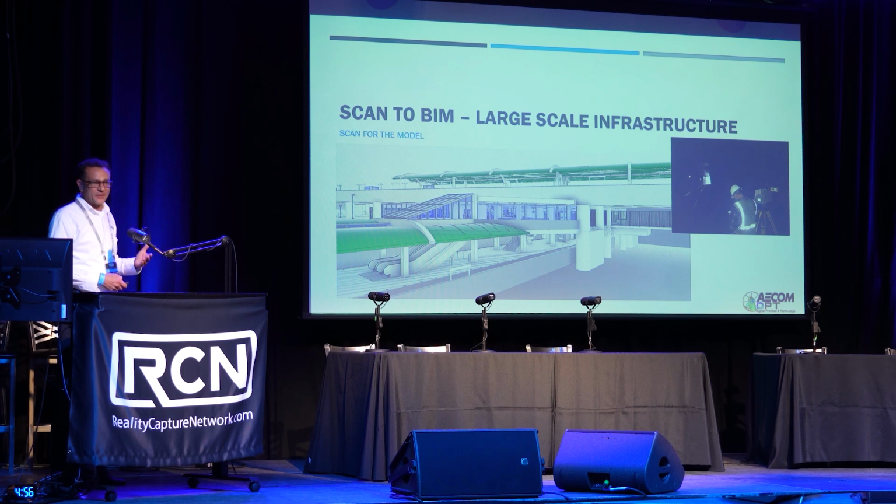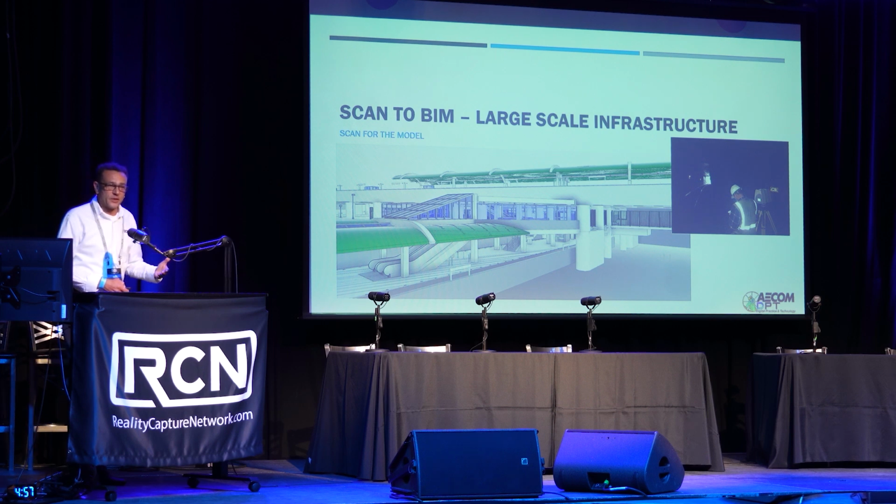It's not just a matter of scanning for the sake of scanning to capture information or measurement, but for the production of what the final output is based on a contract deliverable or what is required. A lot of the work that we do is focused on our internal team. We're a company of 57,000 people. 47,000 of those are design technologists or the people that actually produce the work. And then we have outside work that we do for clients.